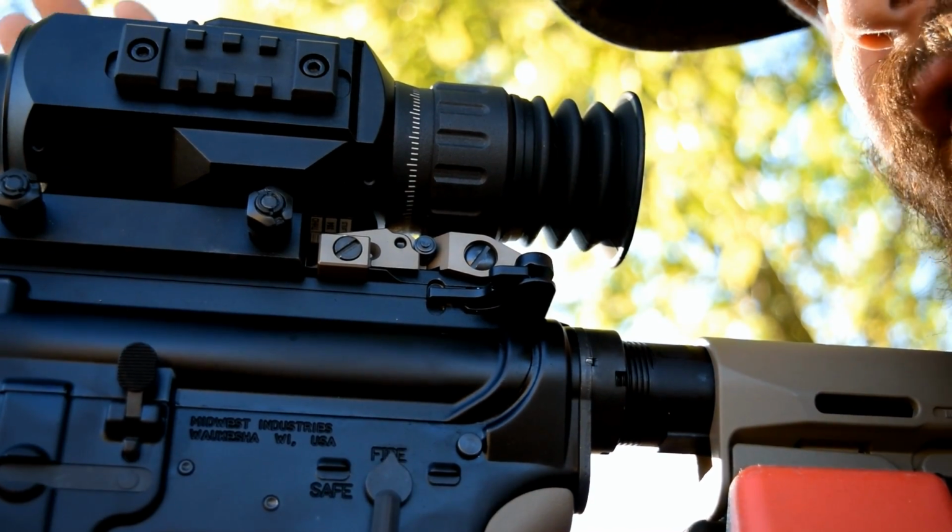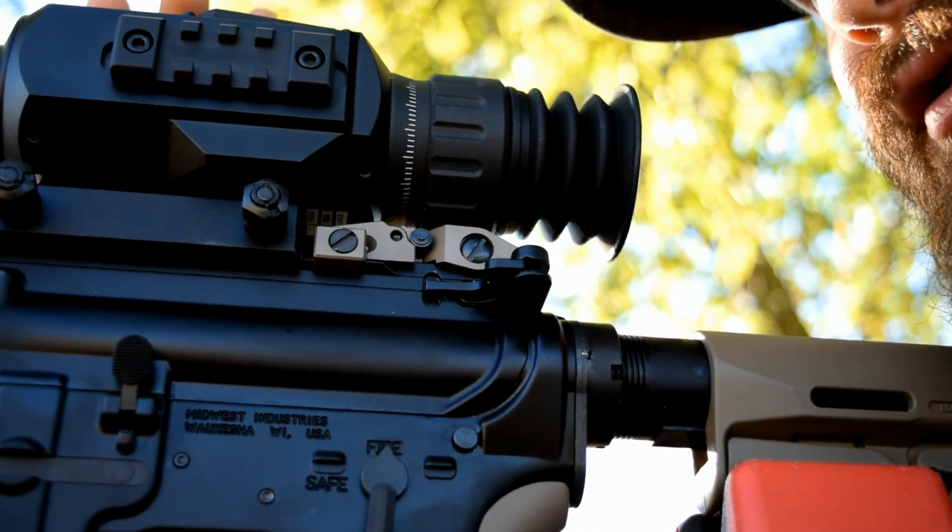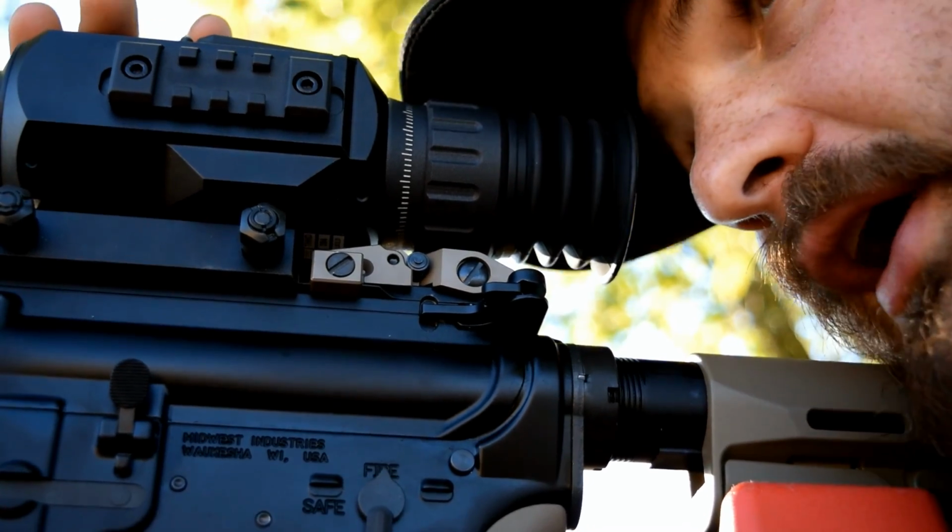Alright, let's see if she recorded. Another really cool thing about the THOR is it has an integral rangefinder. All we have to do is go into the range finding function, take a reading above the target, take a reading below the target, and we have a range.